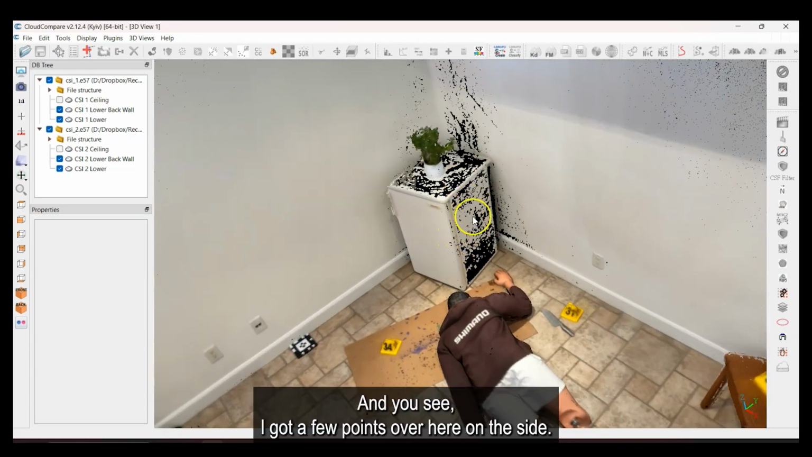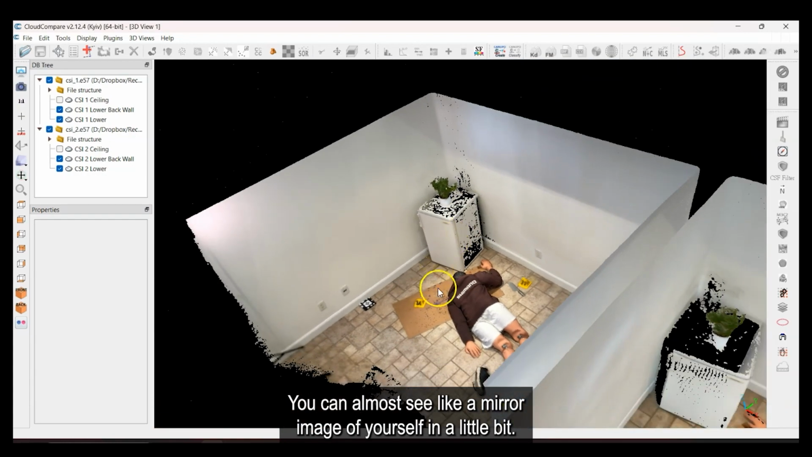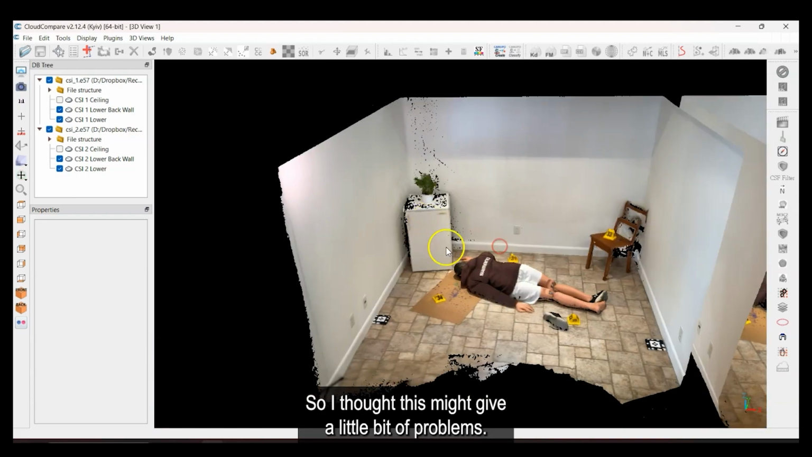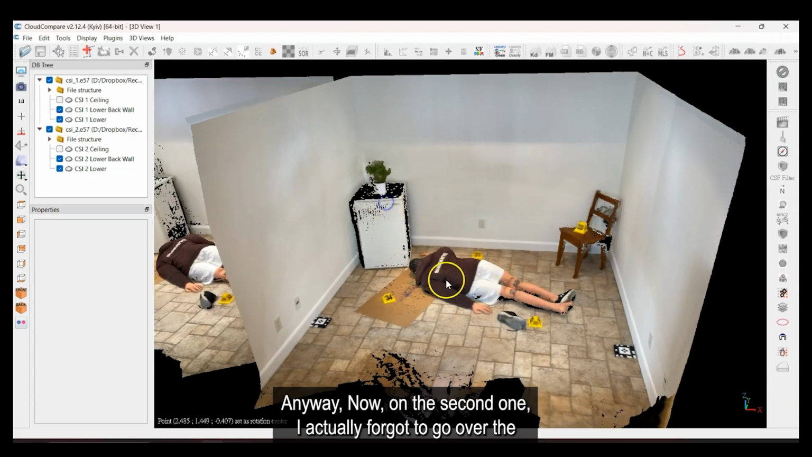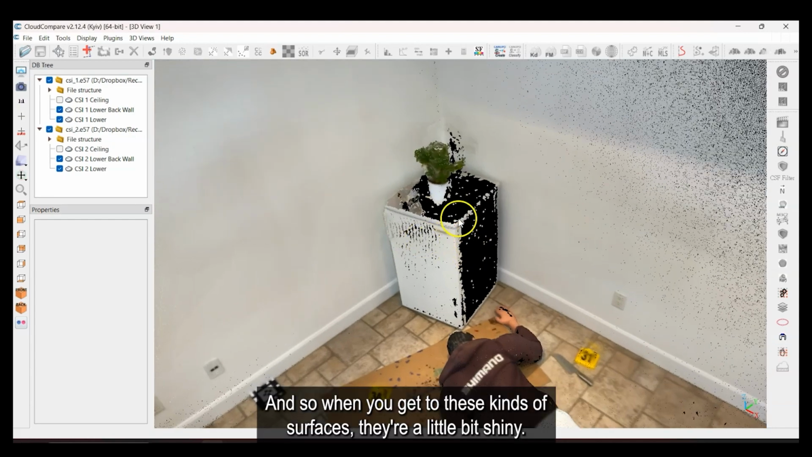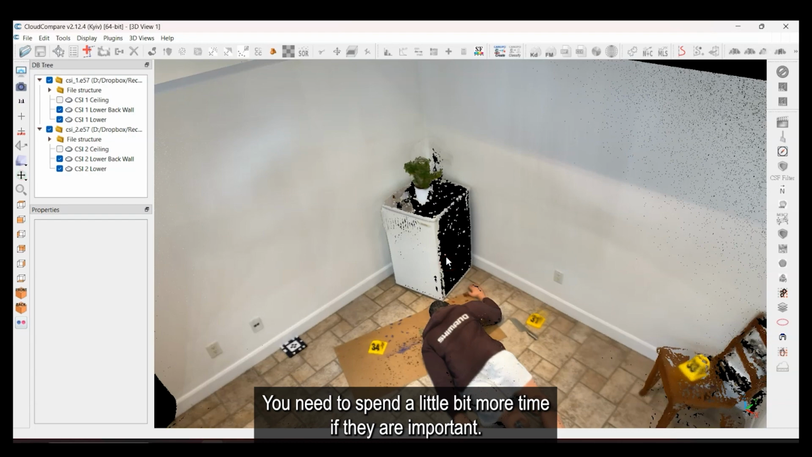And you see I got a few points over here on the side. And this is a shiny, reflective kind of surface. You can almost see a mirror image of yourself in it a little bit. So I thought this might give a little bit of problems anyway. Now on the second one, I actually forgot to go over the refrigerator, and you'll see that I have a lot fewer points here. So when you get to these kinds of surfaces that are a little bit shiny, you need to spend a little bit more time if they are important.